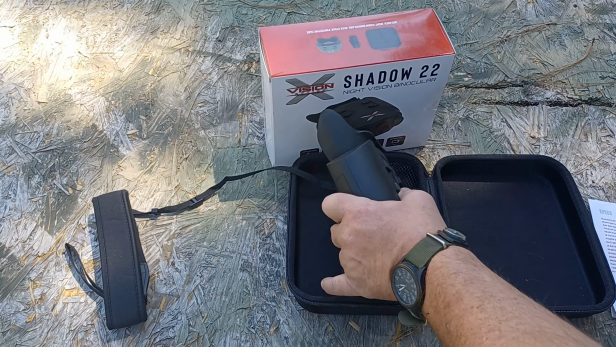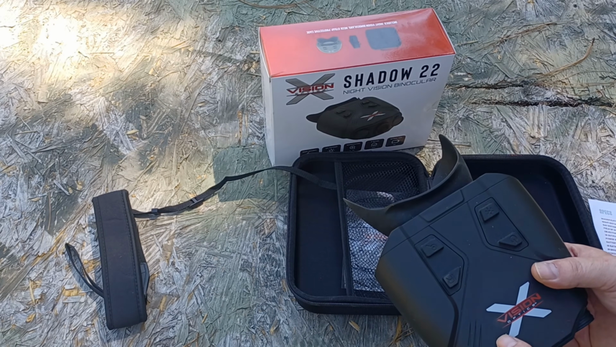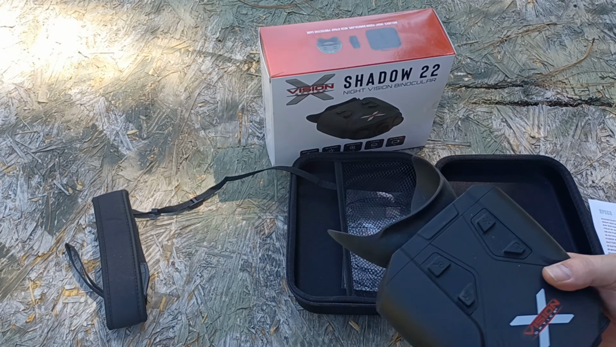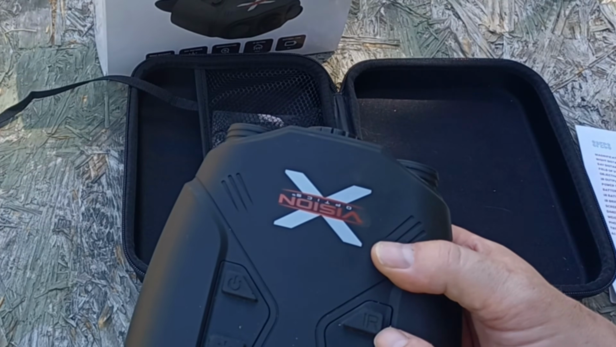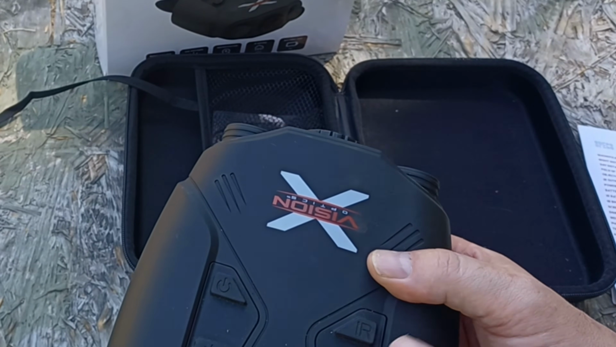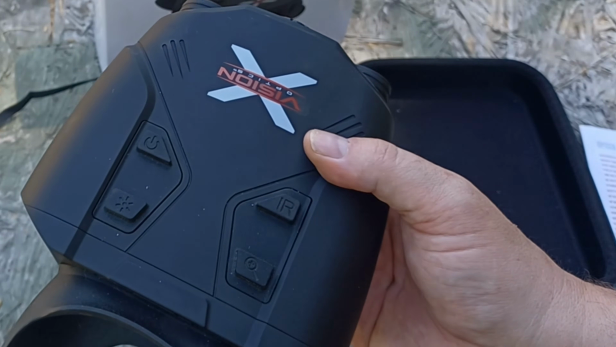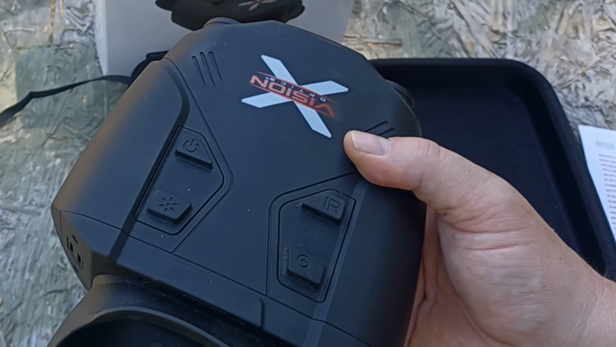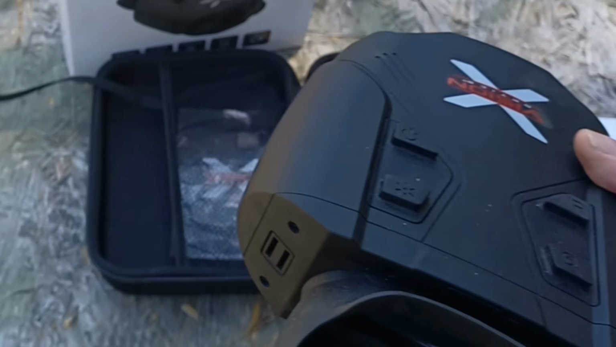This is a very nice, very easy to use unit. Now, in addition to being nighttime capable, this is also daytime capable. So let me fire this up and I'll show you how that works. Okay, so you have this IR button here, and there's 3 levels of IR illumination, and then there's IR off, or IR 0. If you're using it in the daytime, you want to set it to IR 0. And then it becomes a set of digital binoculars. So let me set this up here and I'll show you how that works.